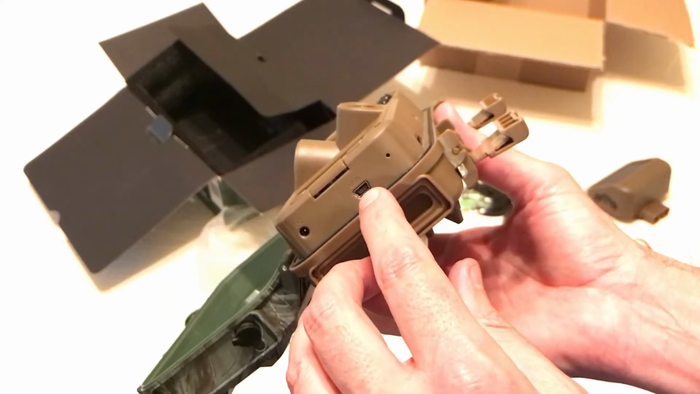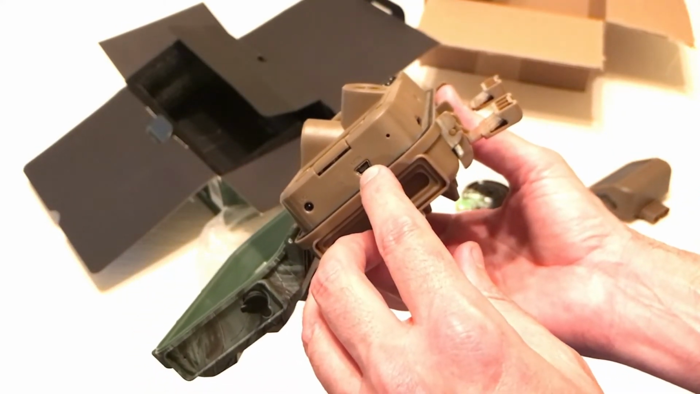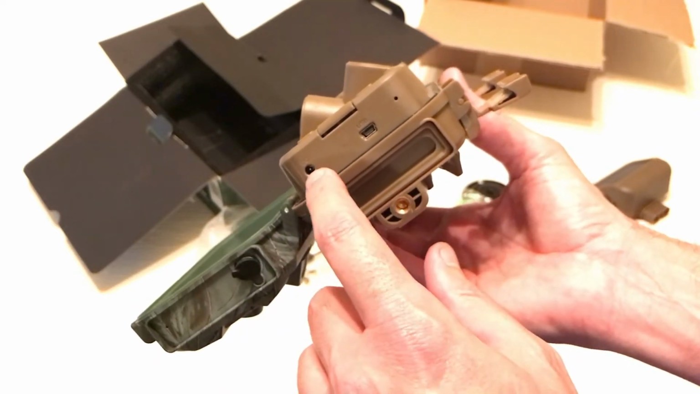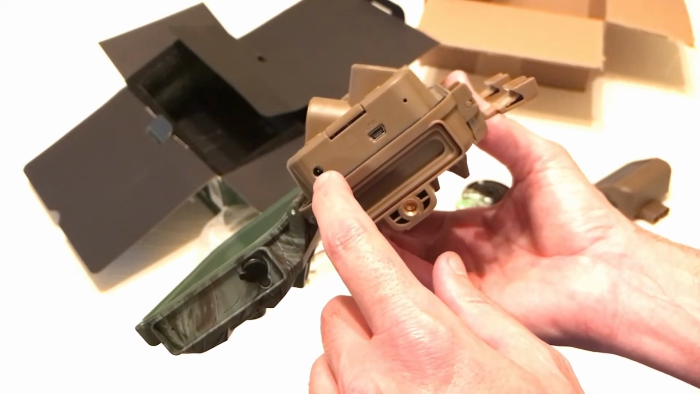This is going to be where you would plug in that cord if you needed to retrieve the images using the cord, or if you needed to do a firmware update. And then this is going to be where the solar panel goes.